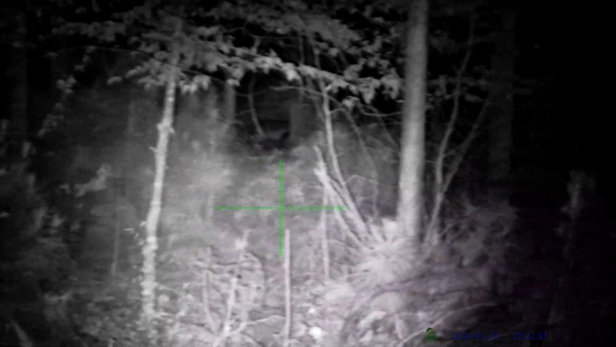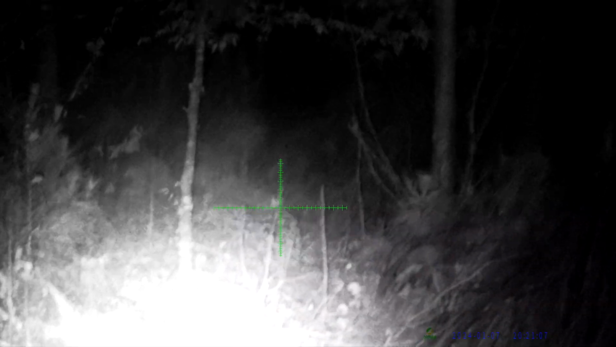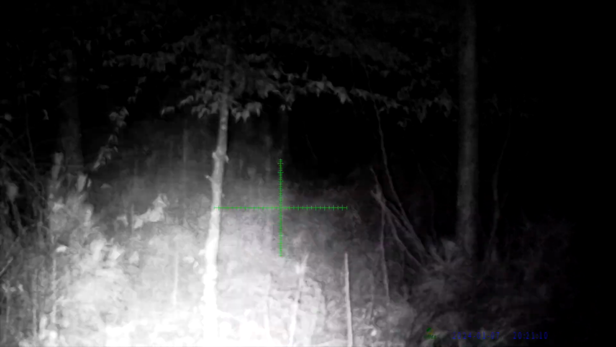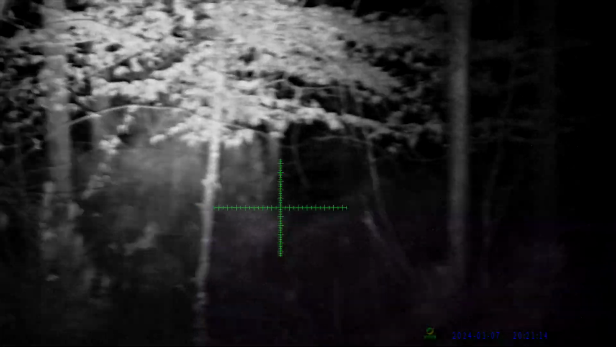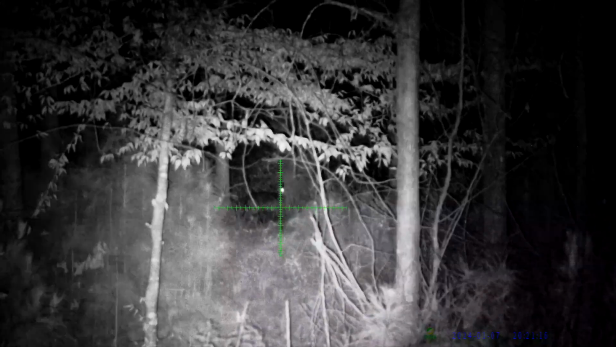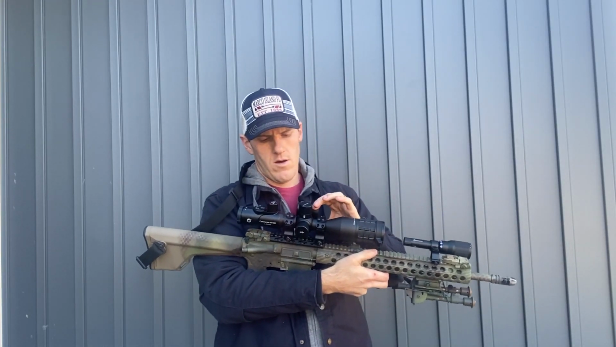You got this IR flashlight so you can see a long way away. You can see the animals. You can zoom all the way into them. And for those small little varmints, it does a pretty good job at helping you hunt them, especially at night.